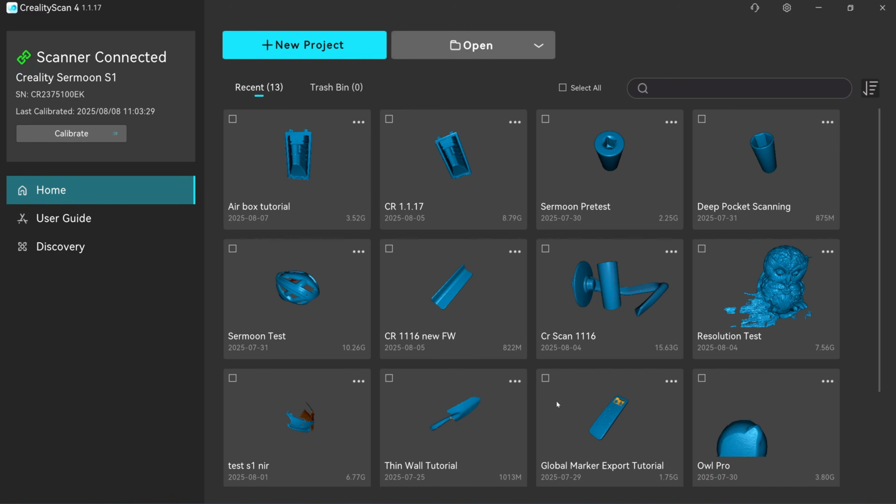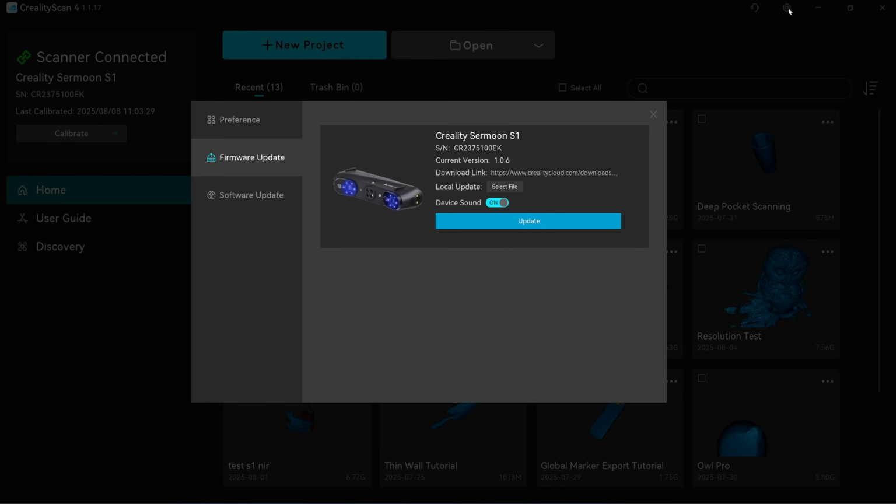When you first plug in your 3D scanner, it's going to update the scanner firmware. If you click here on the settings, click on the firmware update tab, you will see this tab, device sound. After you update your firmware, scanner sound will be disabled by default, and if you want to turn it back on, you need to click here. I like the sound to be on because when I switch between the scanning modes, I want to be able to hear some response that it has been switched.